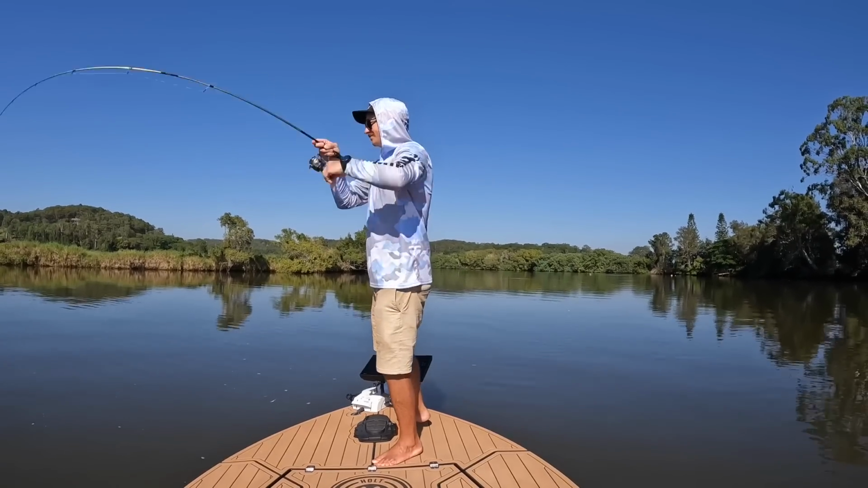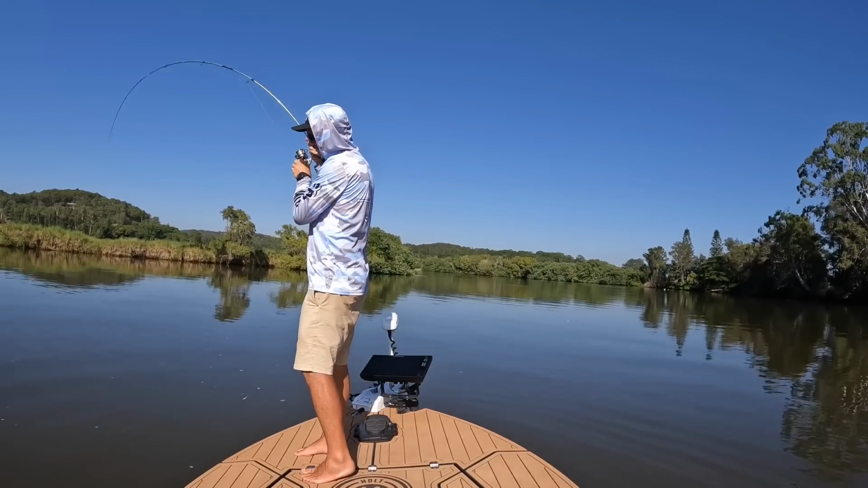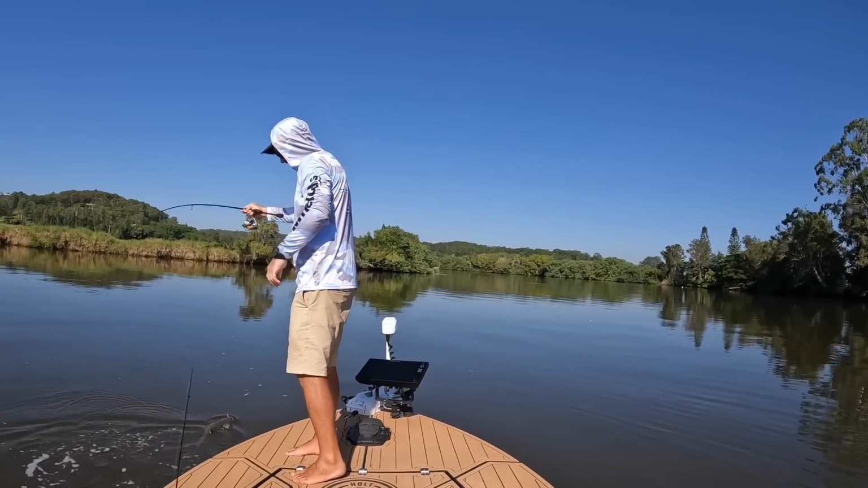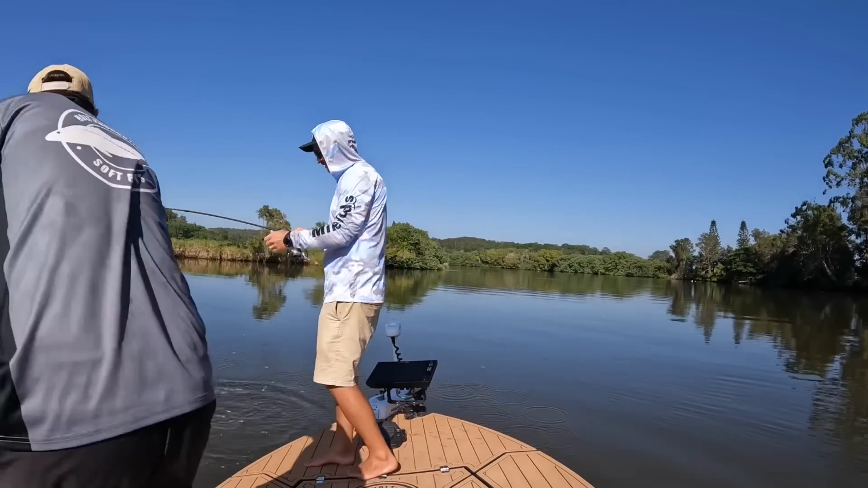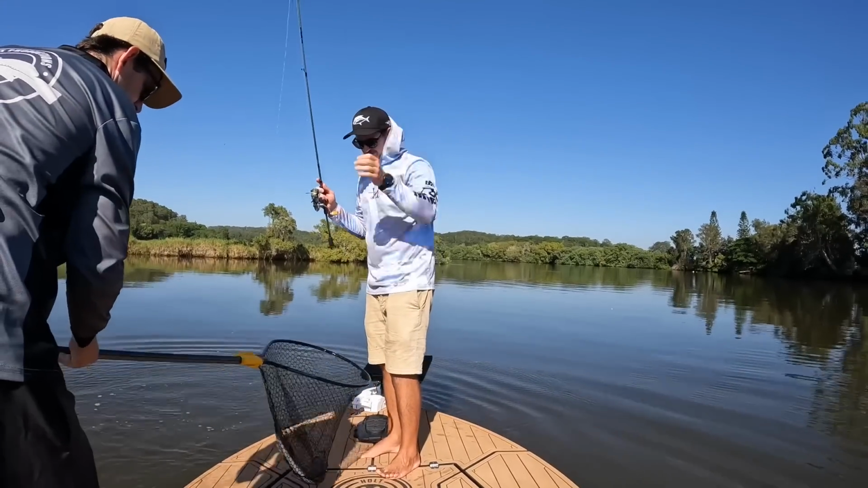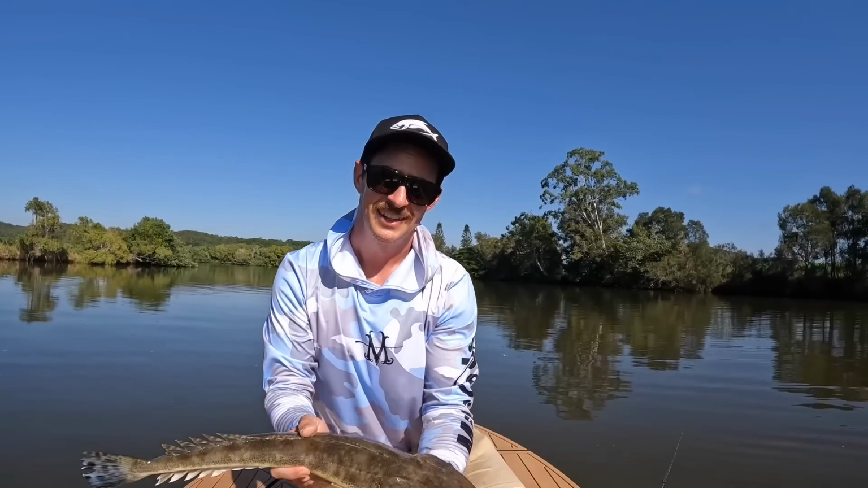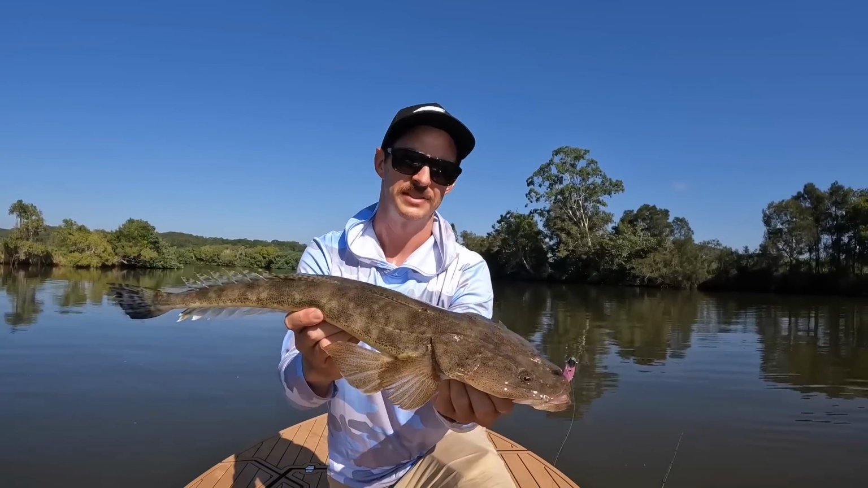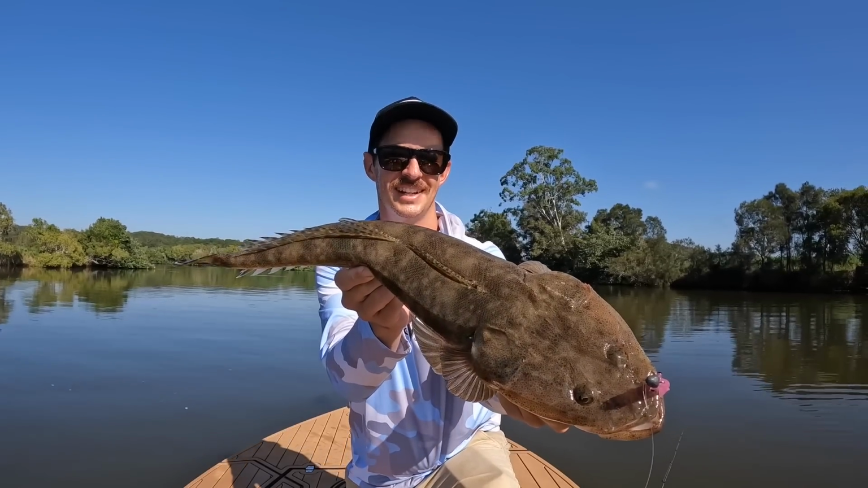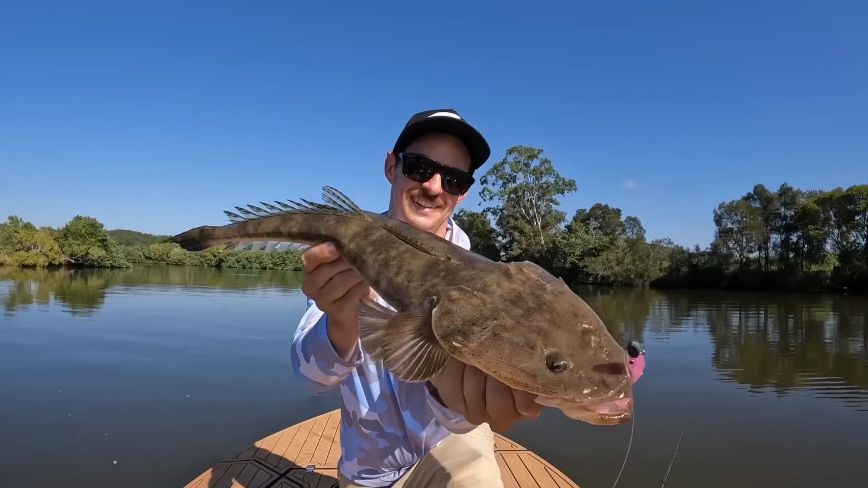That was a Jewy bite. Definite Jewy bite. Doesn't feel big. Oh, big. I think it's a bloody good one. Oh, he's an angry looking fish. 3-inch violet, 1/6 ounce head, 1/0. There's nothing wrong with that. He's a good fish. Happy days.